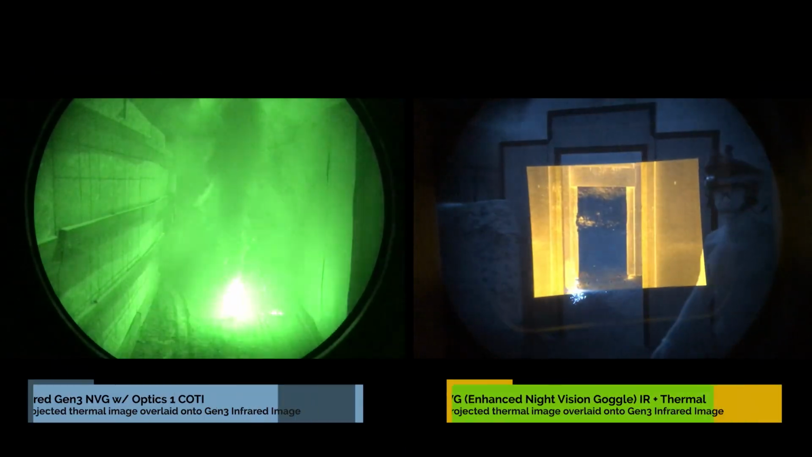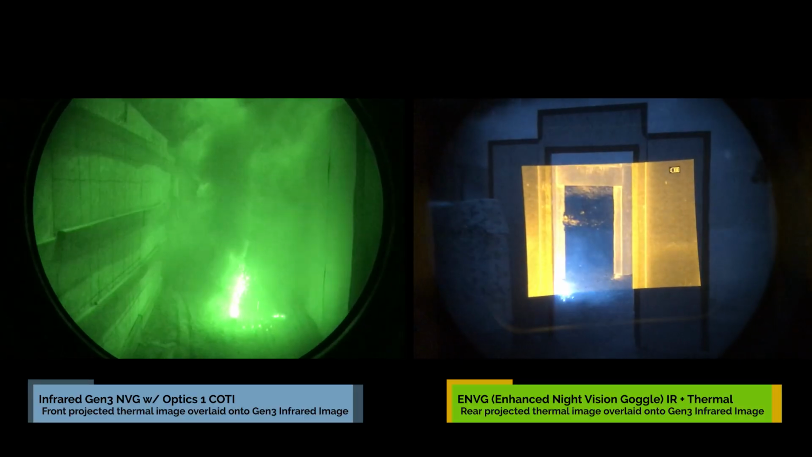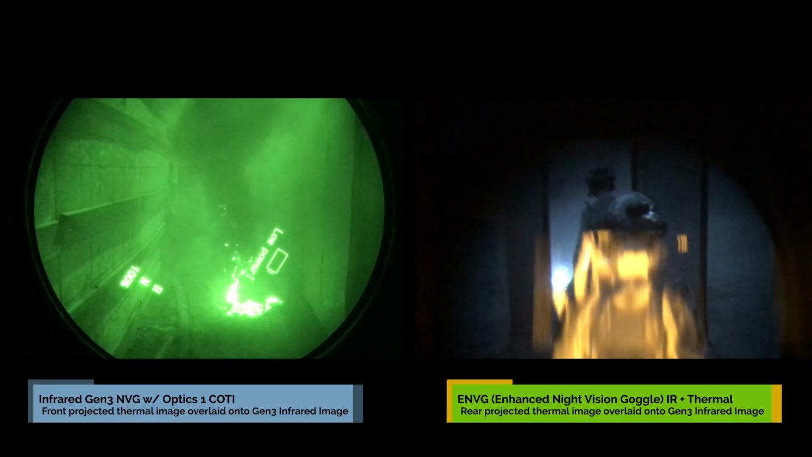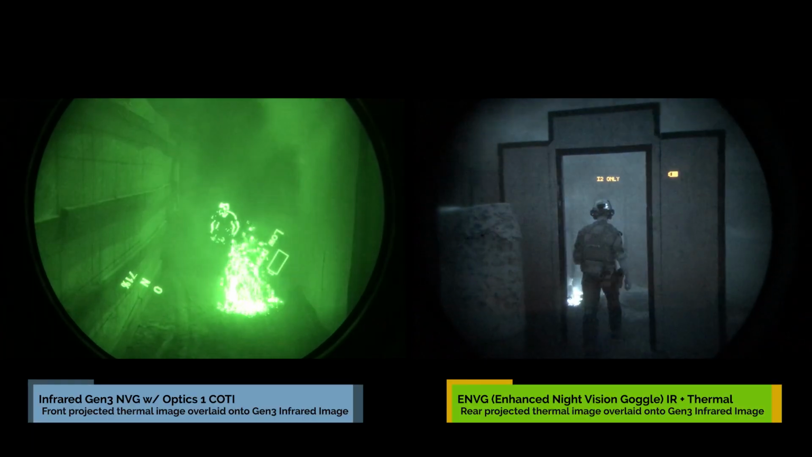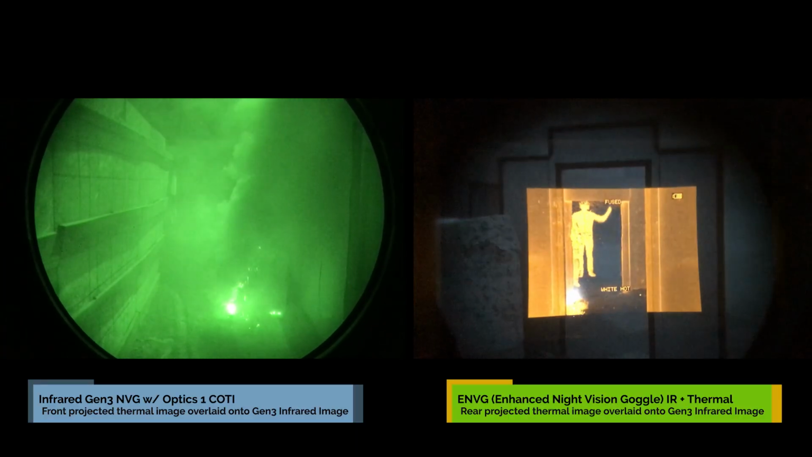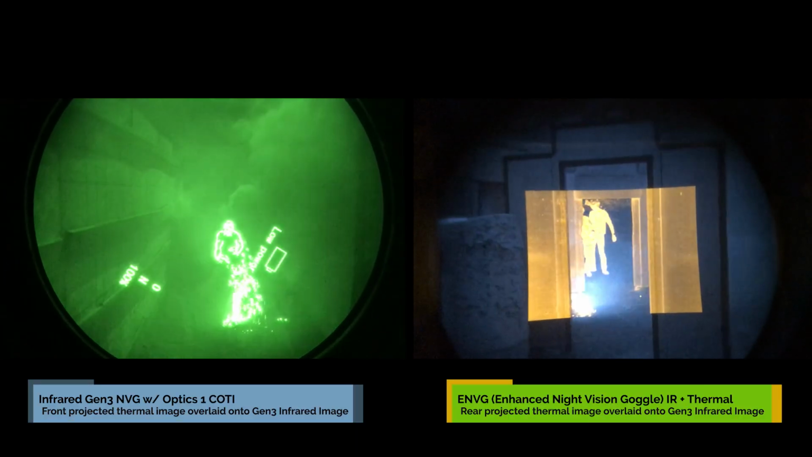Whilst eyepiece adapters do exist to allow you to use the COTI on its own, they are suboptimal and especially not advised to be used without being attached to an infrared device. Whereas a PSQ-20 can produce a usable signal without using the infrared device, and you can cover the infrared input lens if you just need to use the thermal during daylight operations.